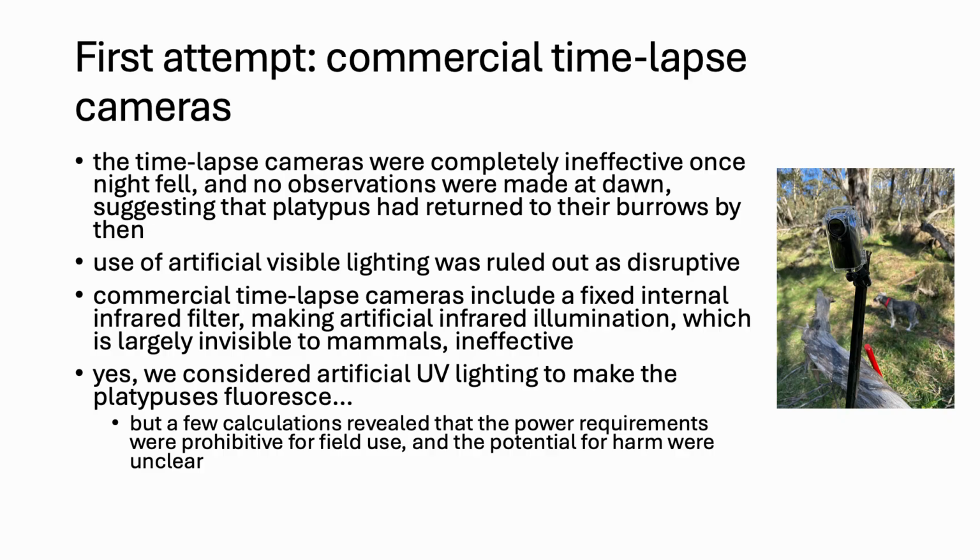But what we found is that time-lapse cameras were completely ineffective once night fell. Their low light and no light performance was particularly poor or non-existent. And we also found that we made no observations at dawn, suggesting that the platypus had returned to their burrows by then. So we thought maybe we could just use artificial lighting to overcome that difficulty, but that was ruled out due to being overly disruptive to the platypus and other animals.